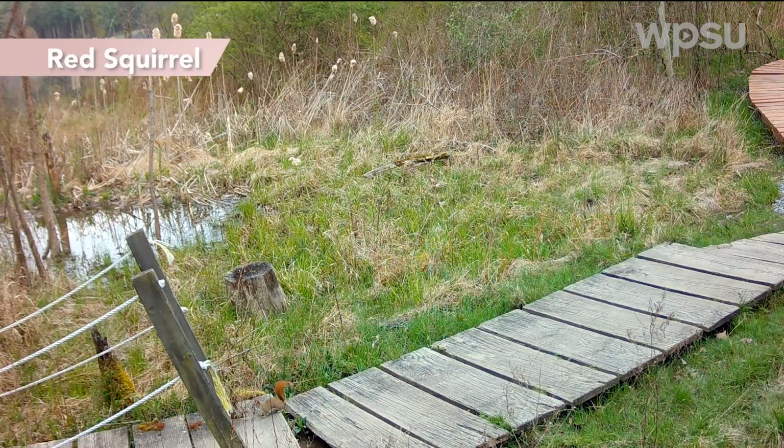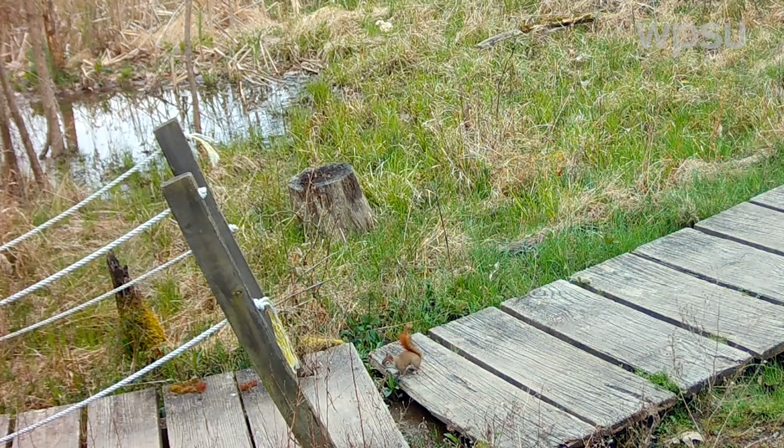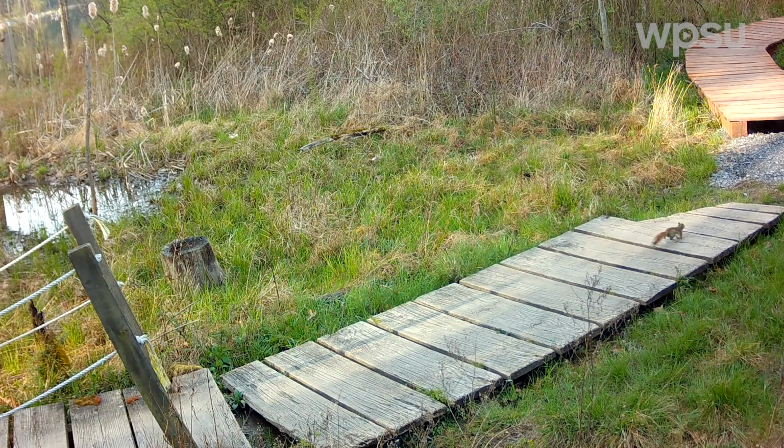This was the first time that we were seeing red squirrels around the center. They're about half the size of gray squirrels, and while gray squirrels tend to cache their nuts singly, one by one, red squirrels will build big caches of nuts, usually in hollowed out logs or other cavities.